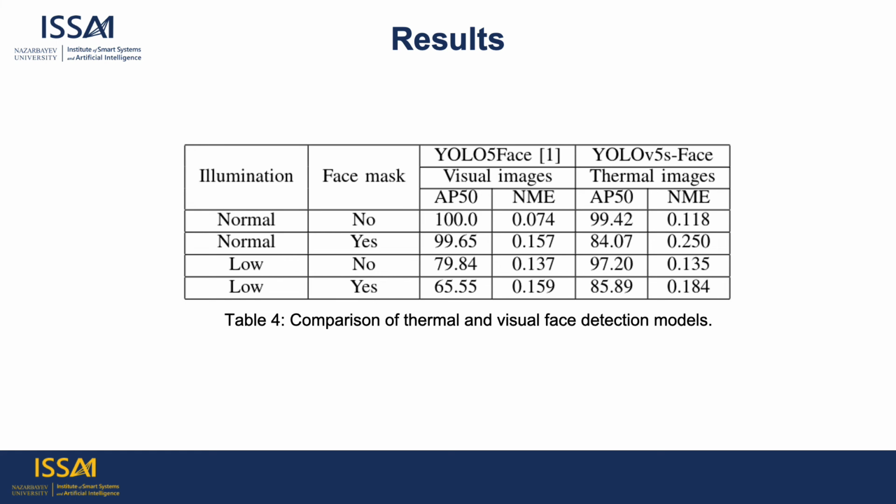In the third case, when the illumination was low and subjects were without face masks, the accuracy of the visual face detection model dropped to 79.84%, while the accuracy of our model was still high, which is about 97.20%. This highlights that our thermal face detection model is illumination invariant because of the nature of thermal cameras.